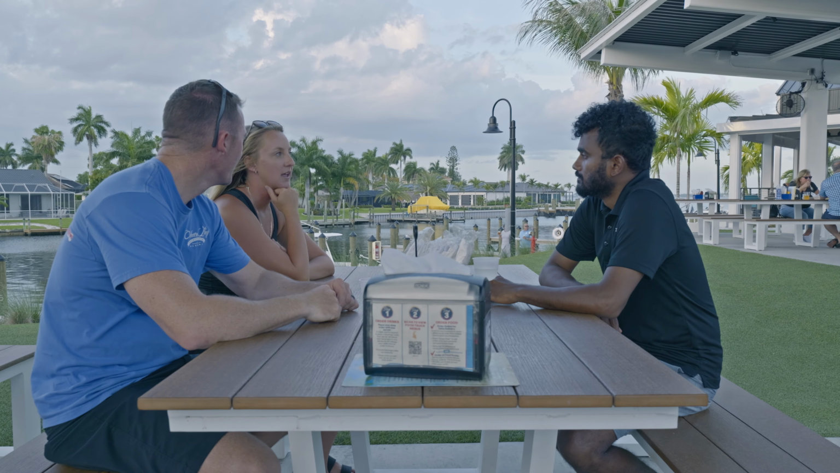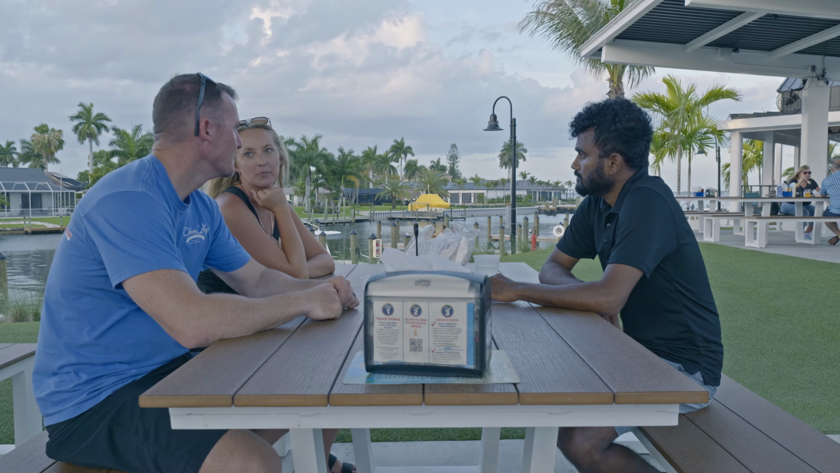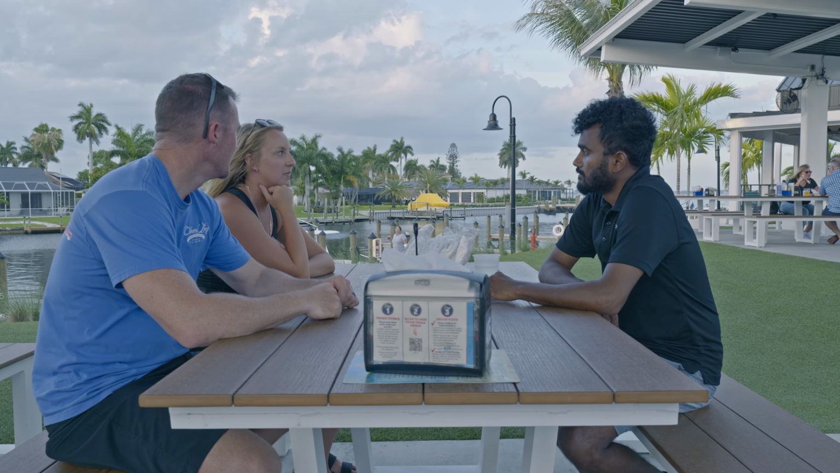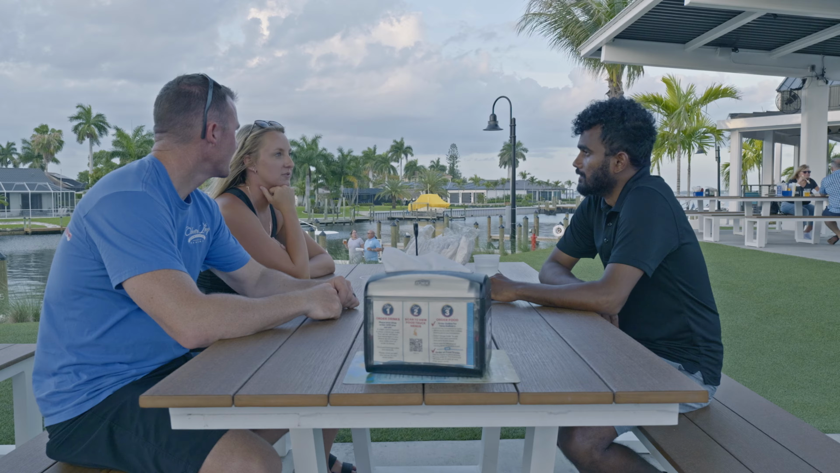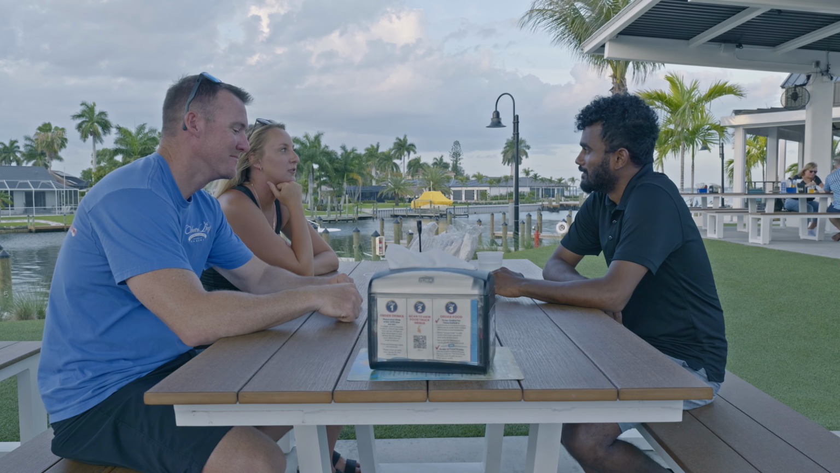My parents always had a cabin cruiser kind of boat, so we camped on the water a lot in the same places that we take our kids now. And then they have a center console and then a cabin cruiser now. Nice. It's fun. So, pretty salty. Yeah. And it's the Florida lifestyle.